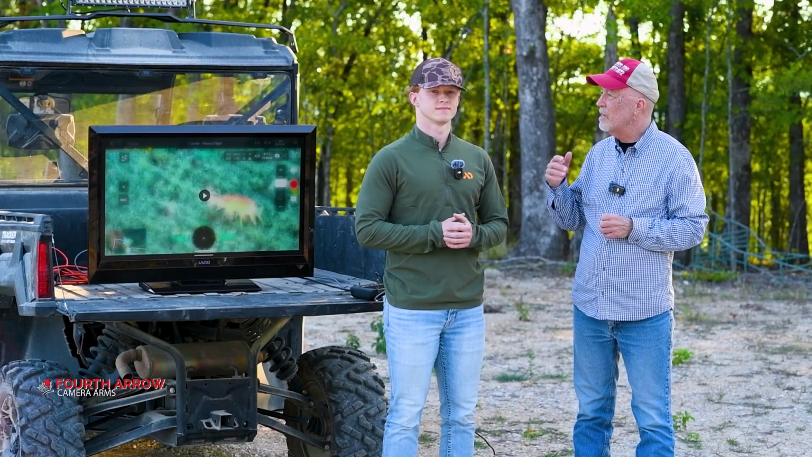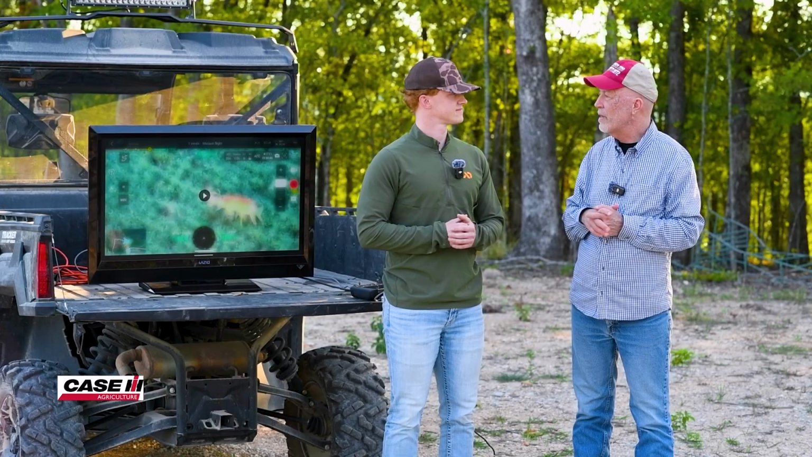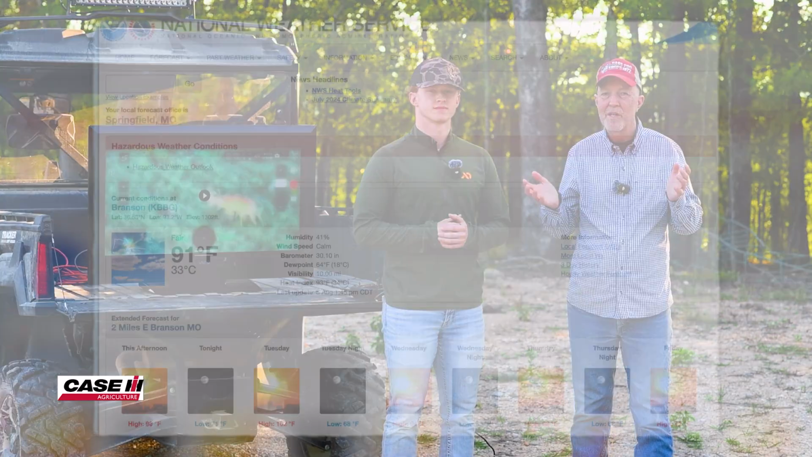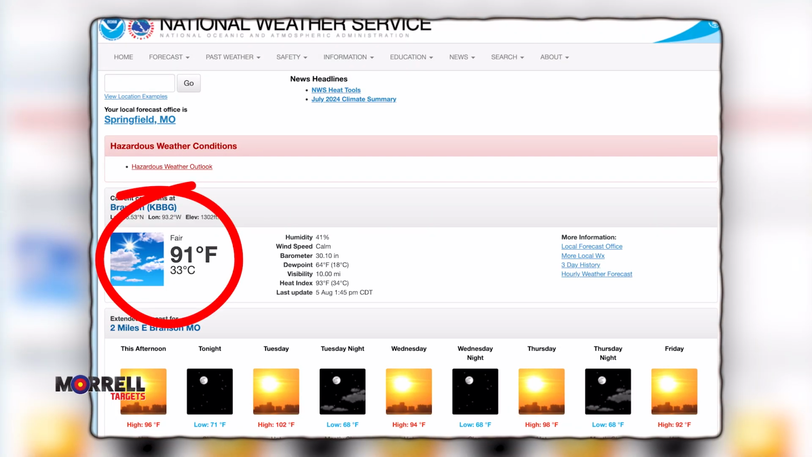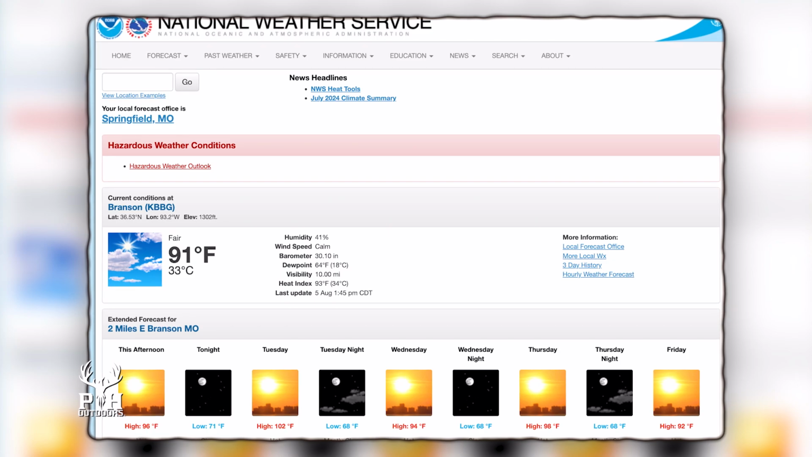So Jack, I want you to get up there and do your magic and see where the deer are right now, what habitat they're in, and are they up and moving yet? Are they bedded? Because it was 90 plus degrees a day, very hot. It's cooled down just a little. We're in the shade, but it's still pretty toasty out there in a long sleeve shirt.